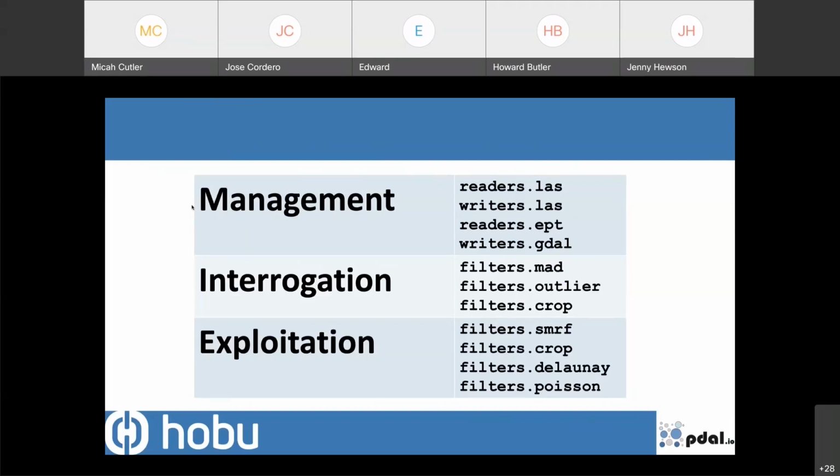So simple, expected things like reading data, right? We need to read and write LAS data commonly, or this Entwine Point Tile stuff. Maybe we want to rasterize data to a TIFF or something, which we'll do in the talk a little bit later. We want to filter data for outliers and do something with them, or crop data by a polygon because we only care about a particular window. Or we want to exploit those data in some way, like turn them into a mesh or smooth them, or extract only the ground points out of a data set.